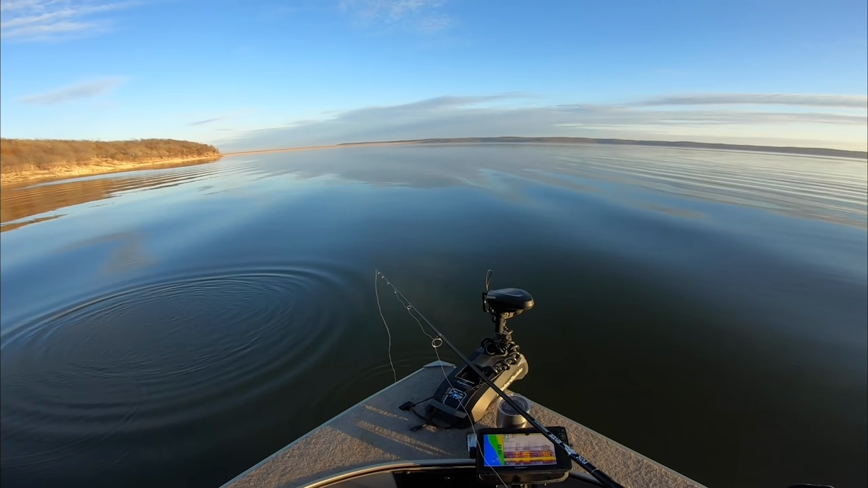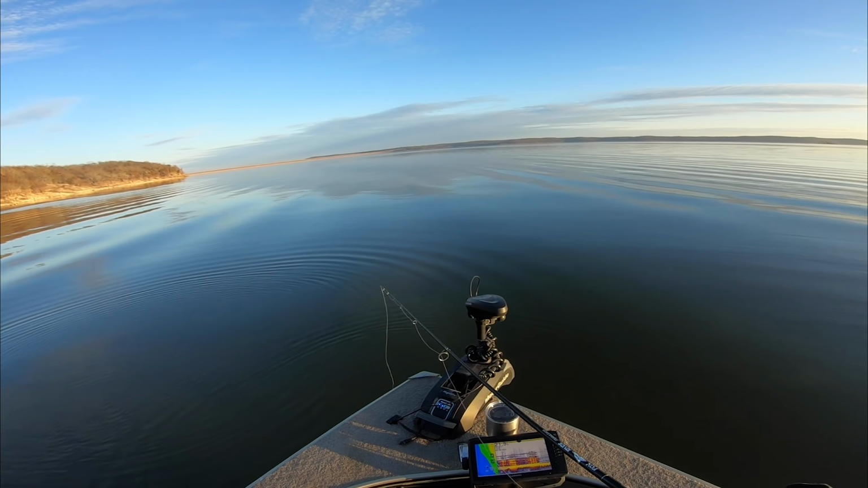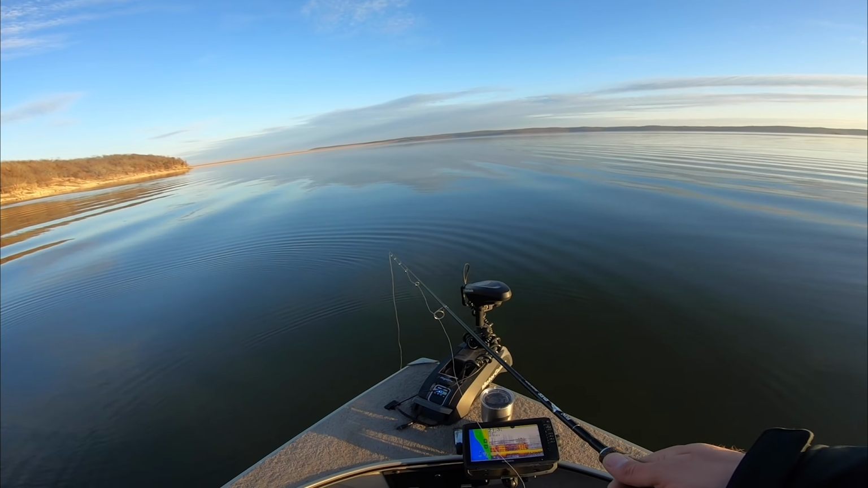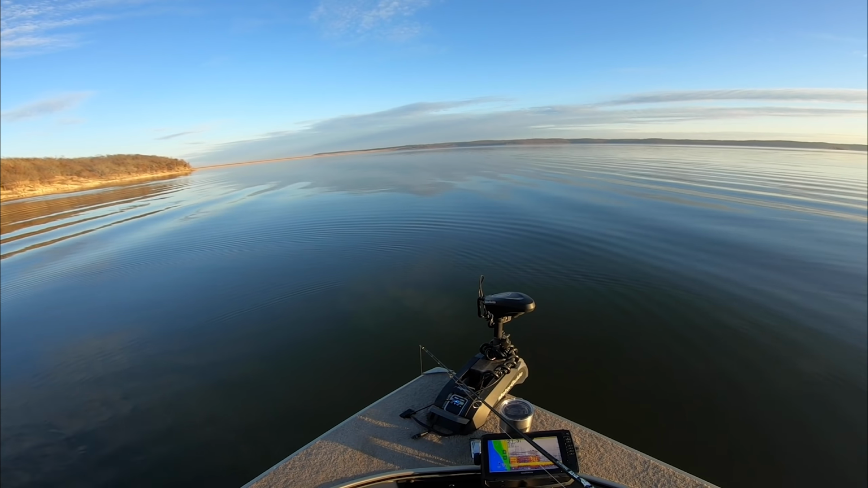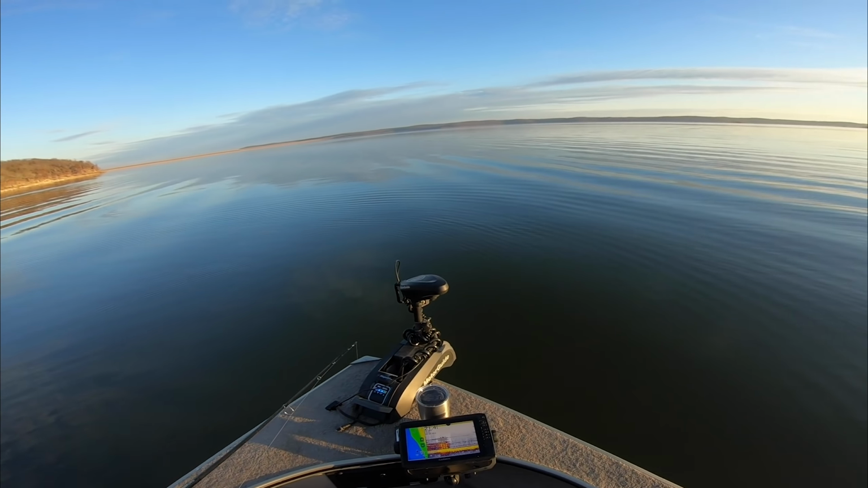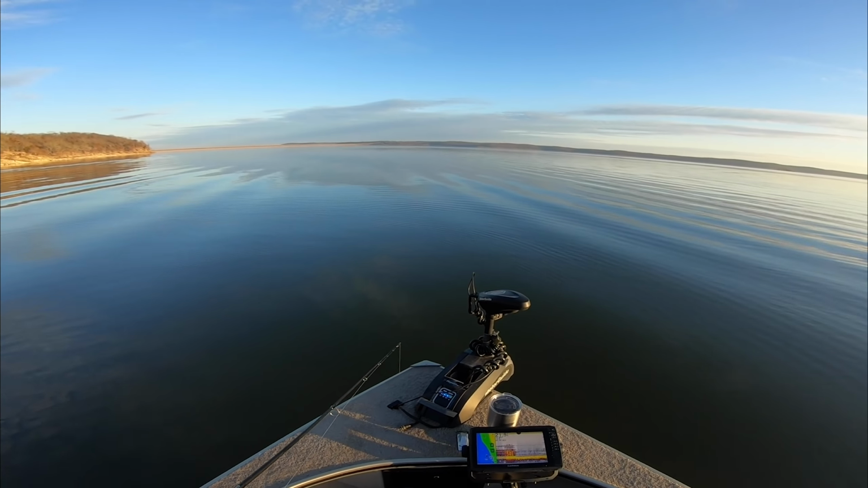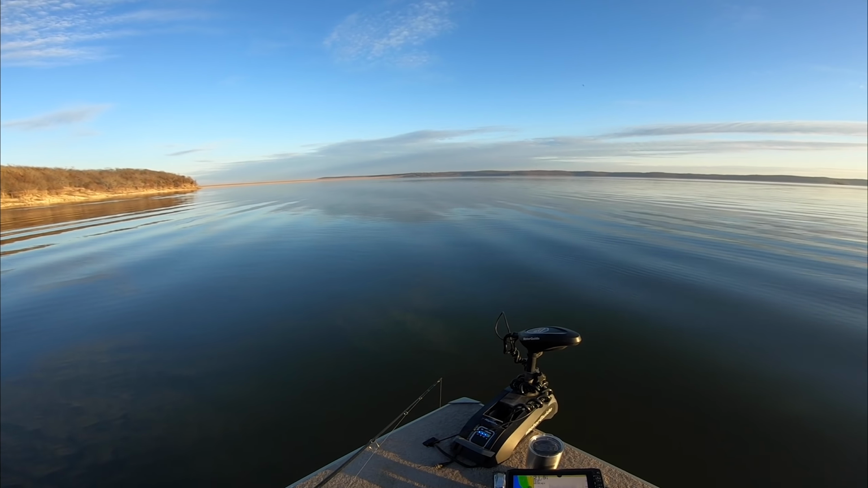Remember how I said I was just gonna catch one more and leave? Yeah, I think I lied. We've got at least another half hour of sunlight, so we can fish for another 15 minutes here, catch one more. I was almost gonna move to another little sneaky spot just down the way, but then I got bit. So of course now I'm stuck here for another 15 minutes because I got bit. Always works like that.